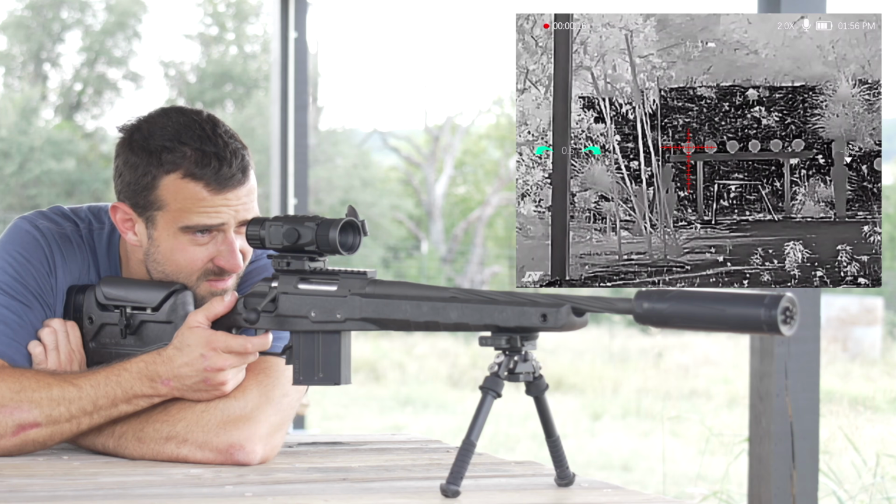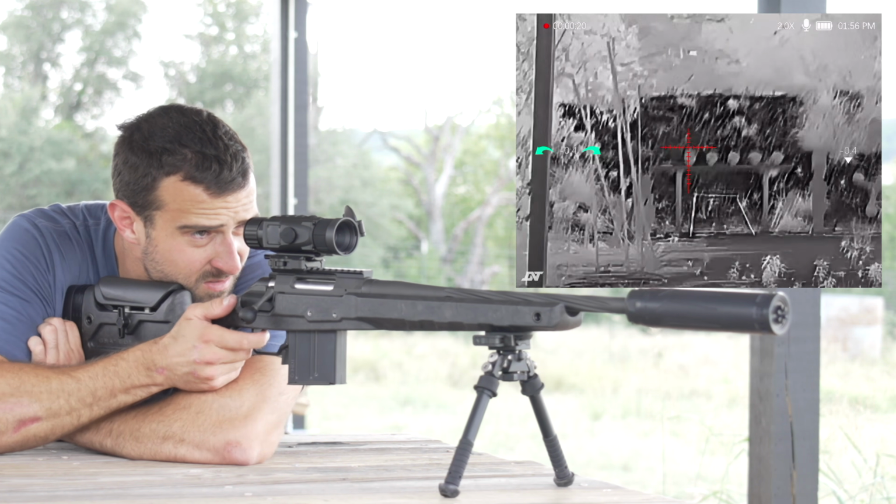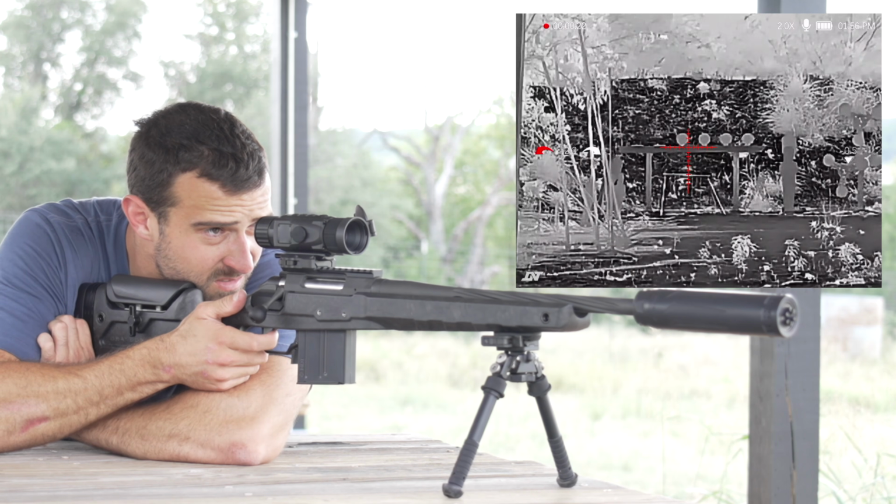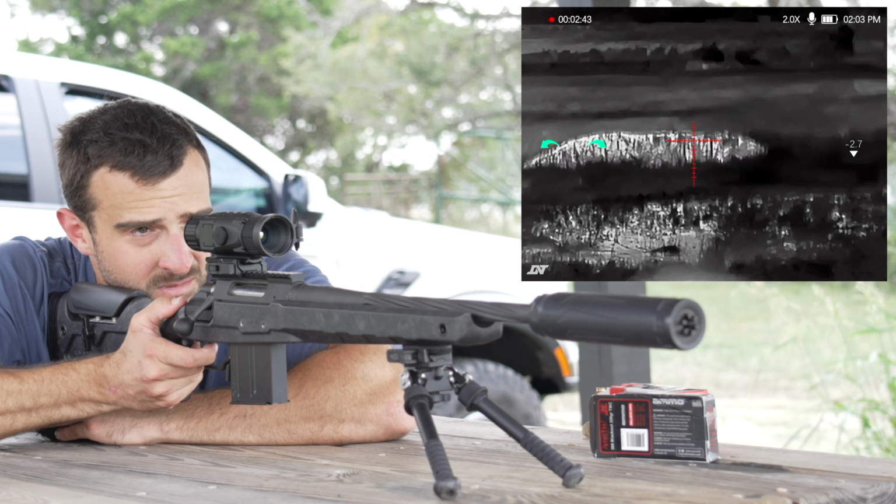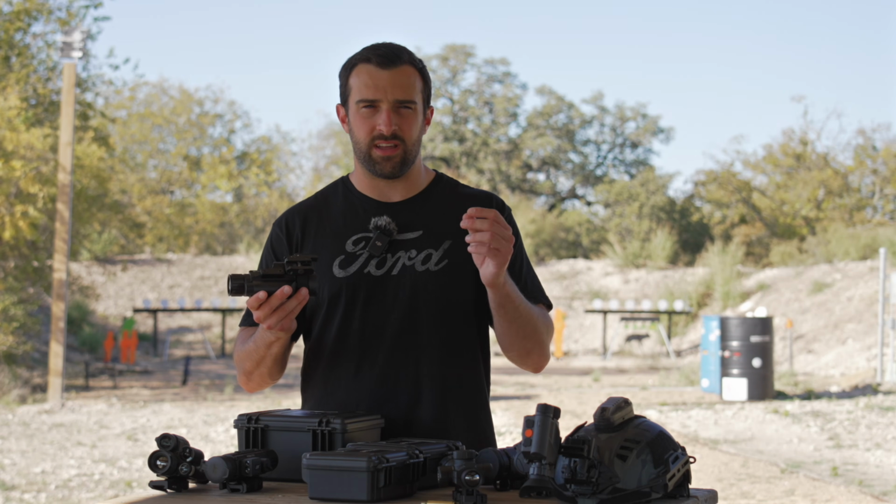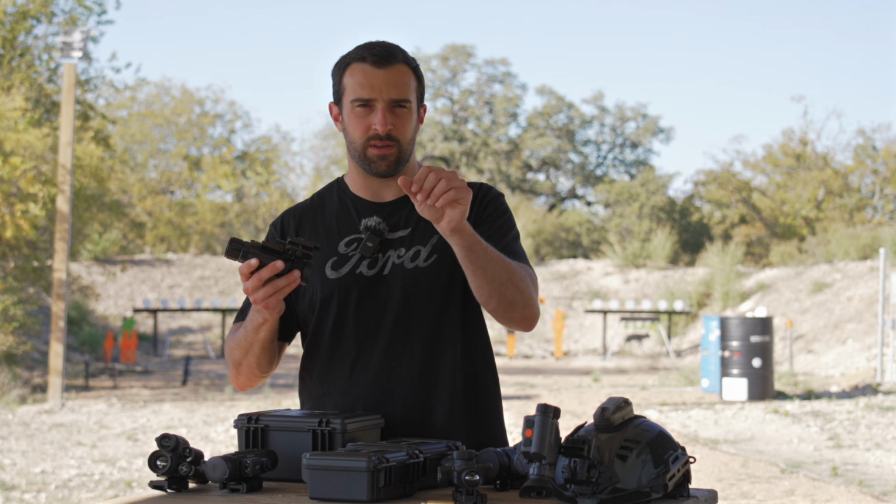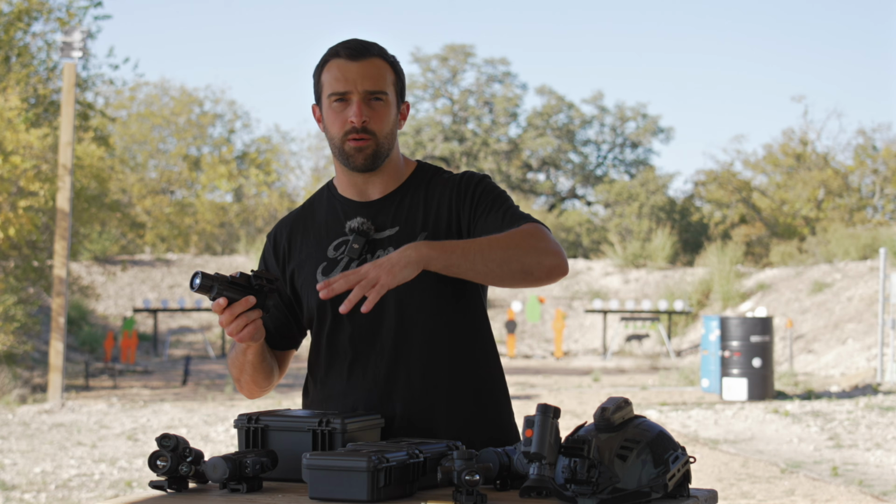Let's dive into the 219 a little bit more. Resolution is 256 by 192. It's got a 19mm objective lens, 8 reticles to choose from, video and audio recording, multiple different zero profiles for the dedicated scope option, as well as clip-on. Out of the box, it does come with a mount, but it is more of a basic mount that, you know, with a hex, you screw it onto the pick rail with 3 different points of contact, and it certainly works for your dedicated scope or clip-on.